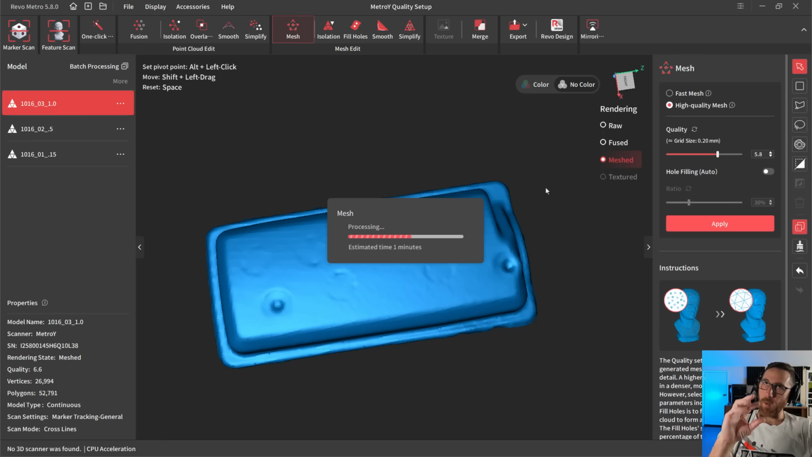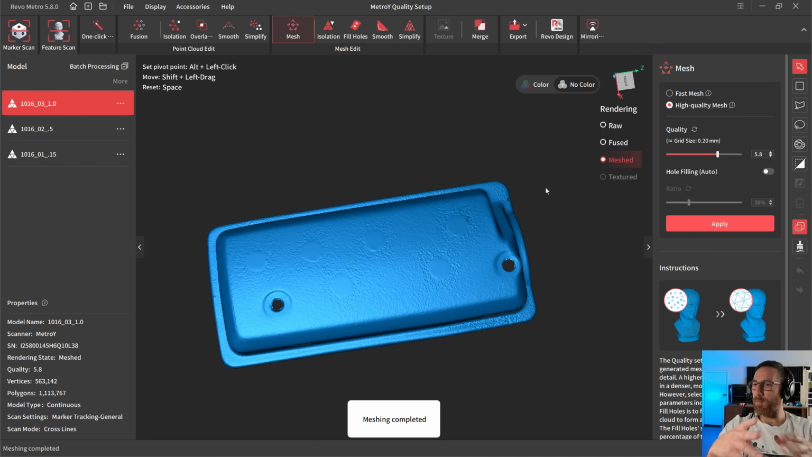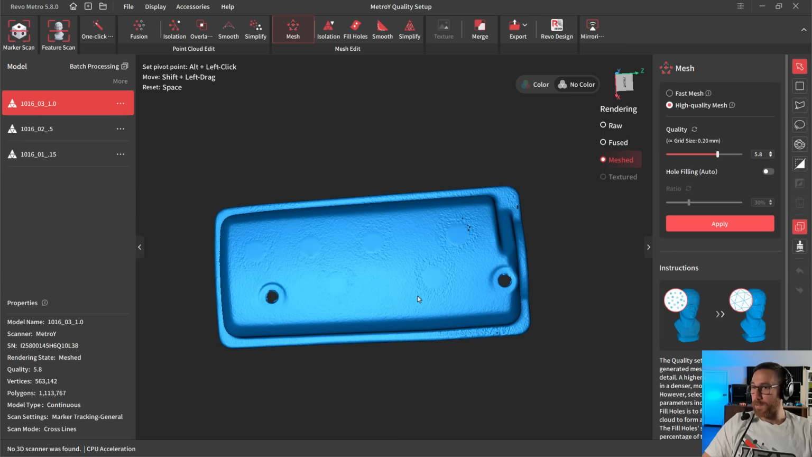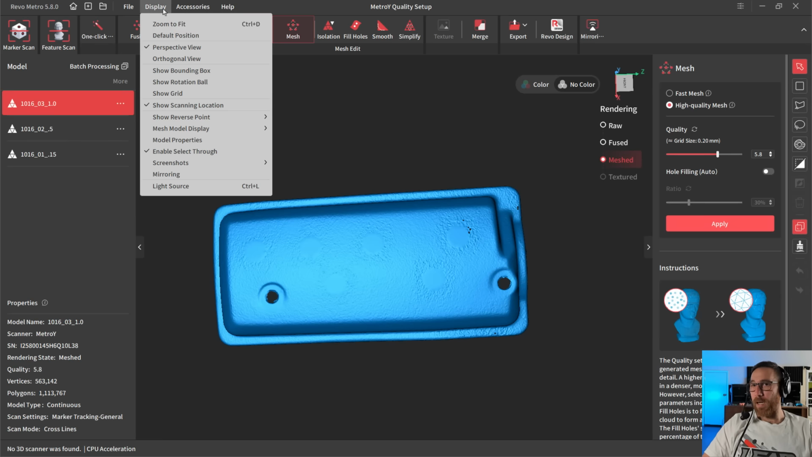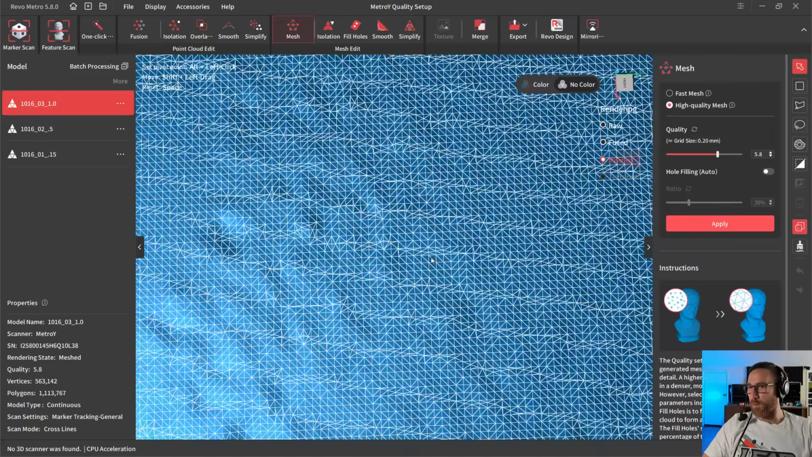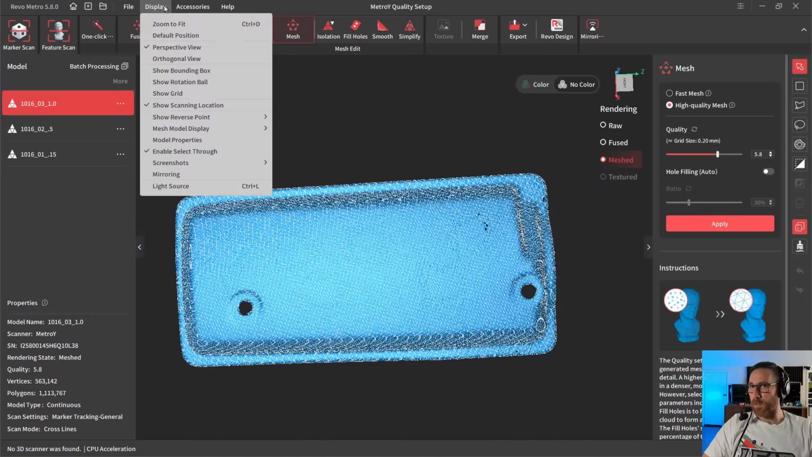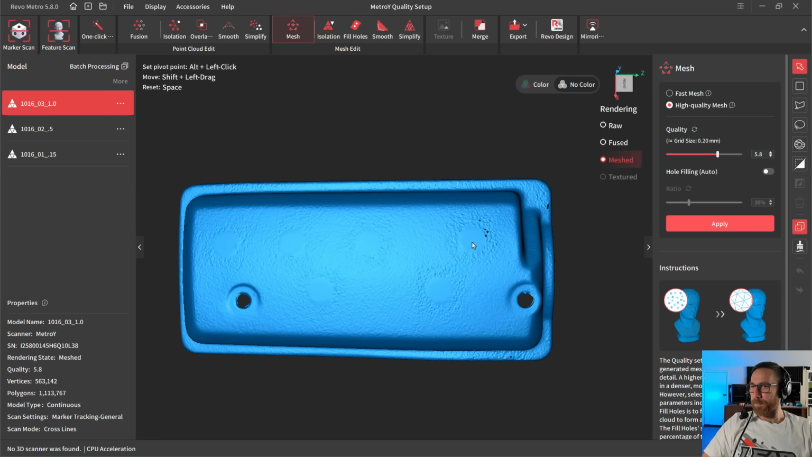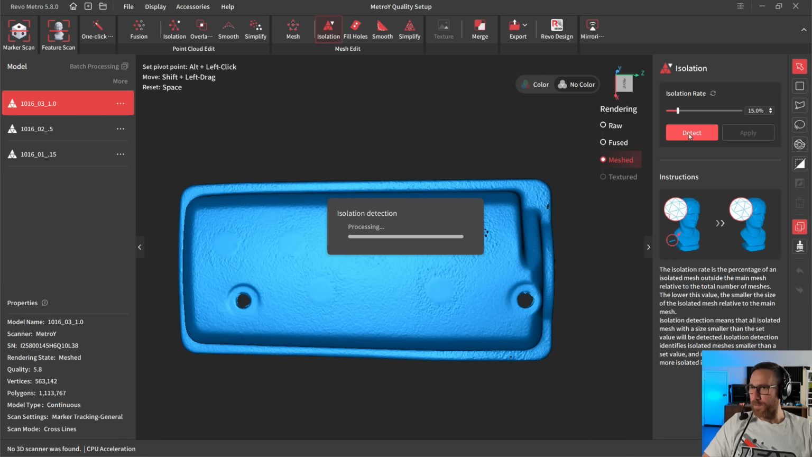Again, what I would say more times than not is it's going to come down to the level of detail you need from your scan. It's not going to magically make more detail for you. If you don't have it at the point cloud level, it's not going to just magically get better. But in this case, we took the same exact scan that was just producing kind of meh results. And now we were able to change some of our settings. And now we've got a pretty nice uniform grid. There's a lot of noise in it that we can filter out, but we do have a pretty nice uniform grid. So the next step for me is I'm going to run through isolation detection.